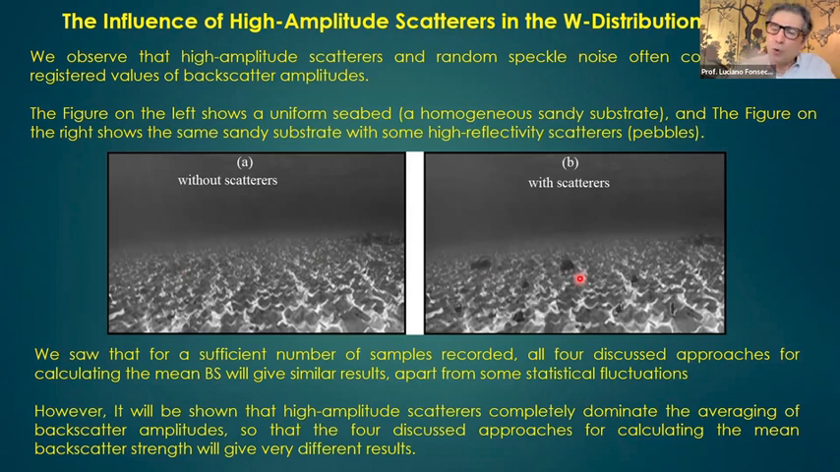When the acoustic wavefront hits those high amplitude scatters, you get a very high value in the backscatter. So you get outliers in your distribution. You can treat them as outliers, or you can treat them as data, because actually it's giving some information to you. If you have those outliers, you do not have this seafloor without pebbles and shells. You have that one.